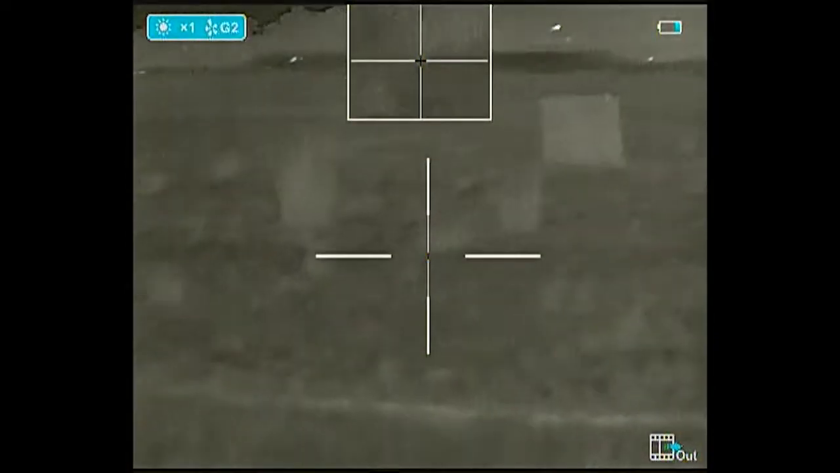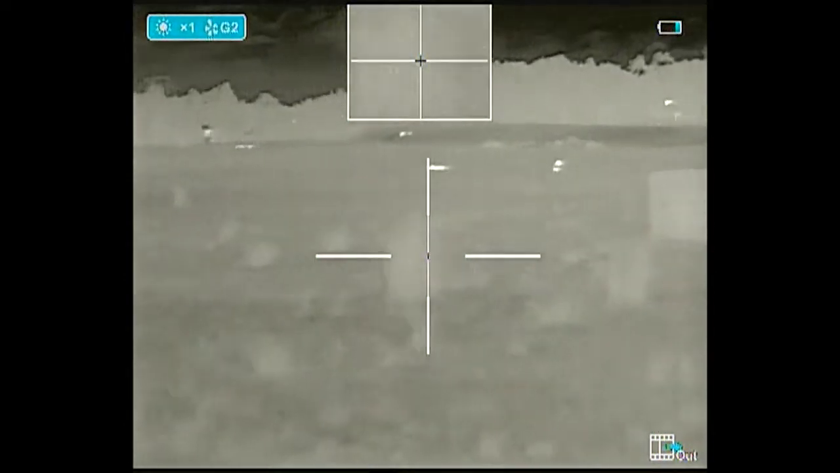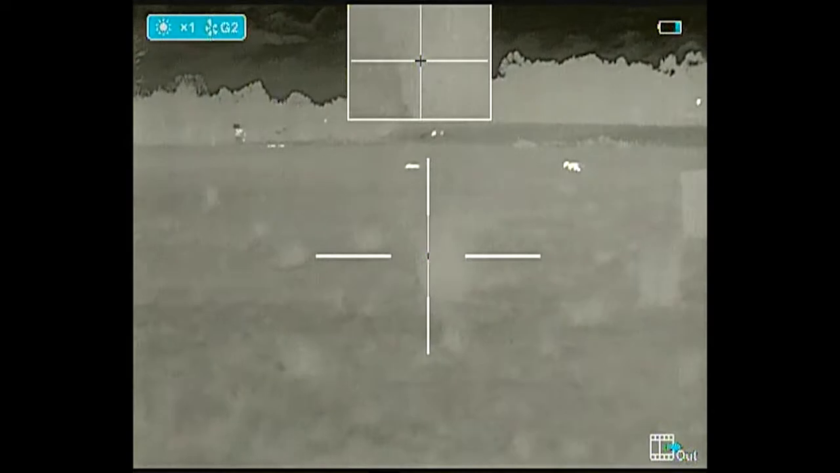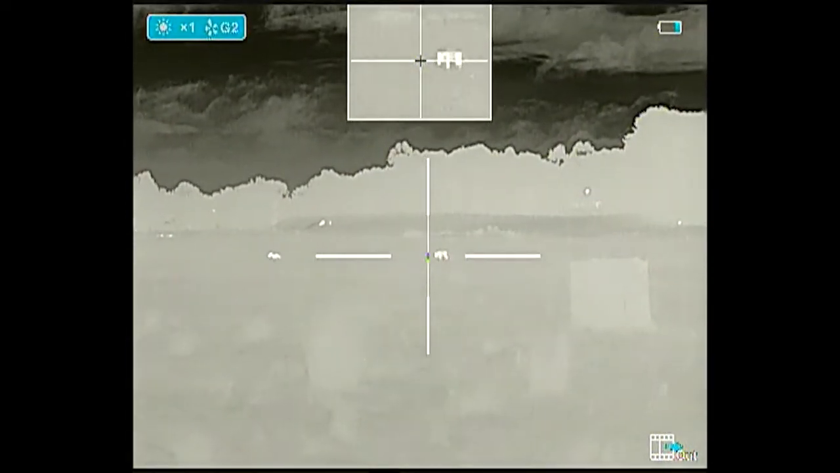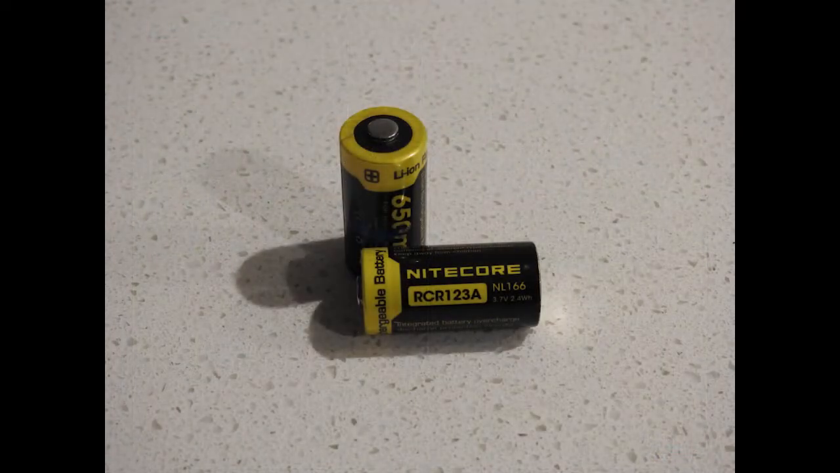The display resolution is 1280 by 960, so it does have a very nice display. Field of view at 10.7 degrees by 8, and it does have the standard black hot, white hot, red hot and colour modes available to you. Claimed battery life is 4 hours. I do recommend you get some quality batteries if you want to get even close to that though.